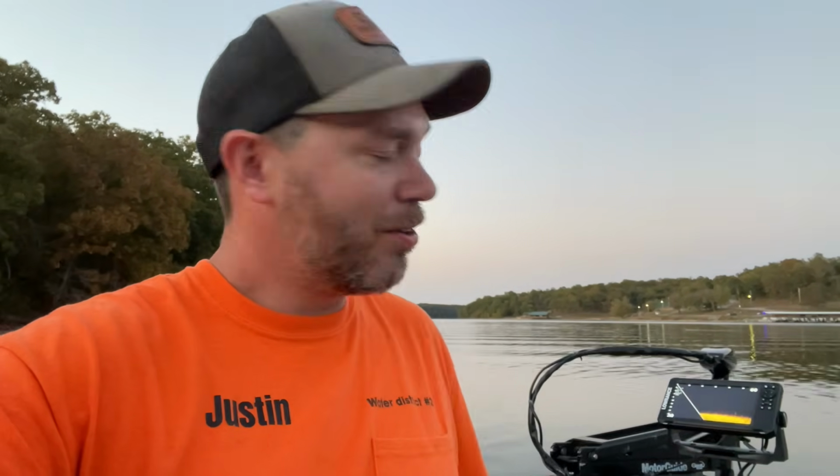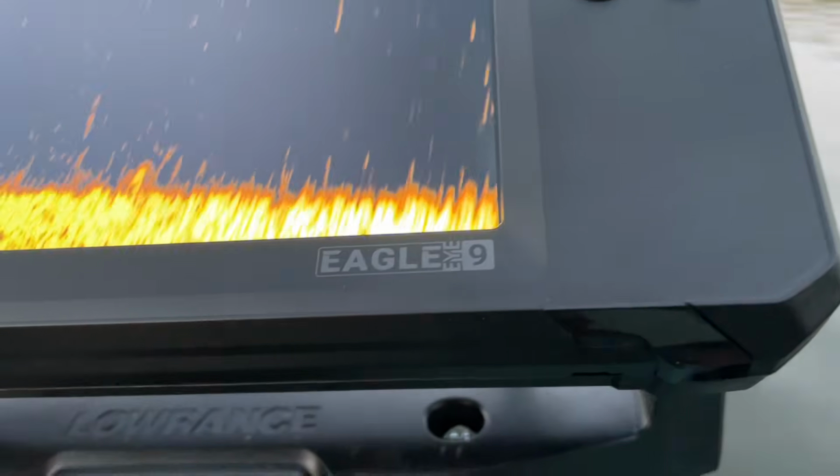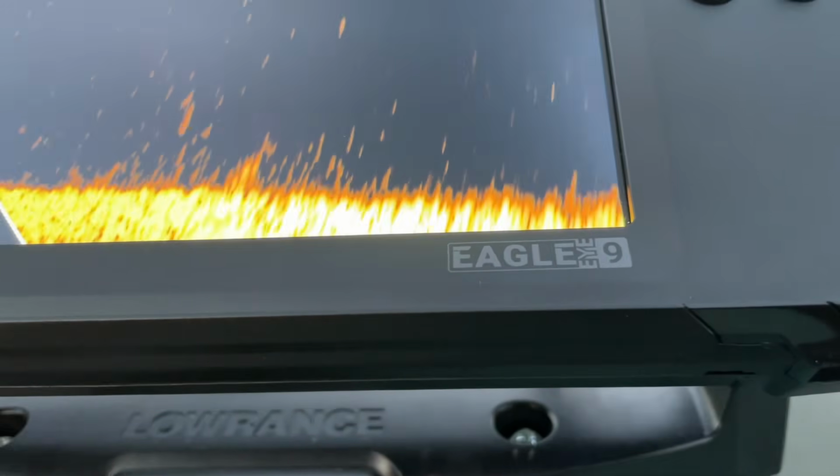If you want a full-blown live scope, that's what you need to get. You can see the ledges, the drop-offs. It's perfect to have live scope for that. So the live sonar capabilities, I'm pretty happy with. I think it's a great entry level into it. I hope if you guys are interested in this, the information that I've given will help you make a decision whether or not it's right for you.